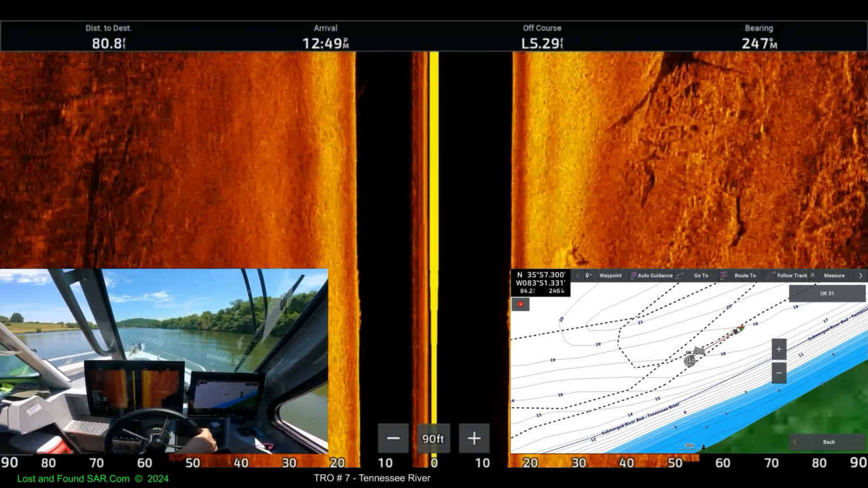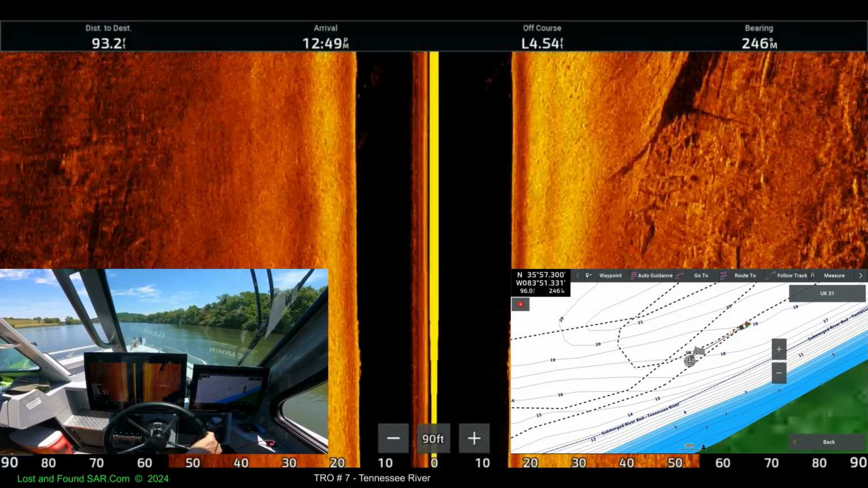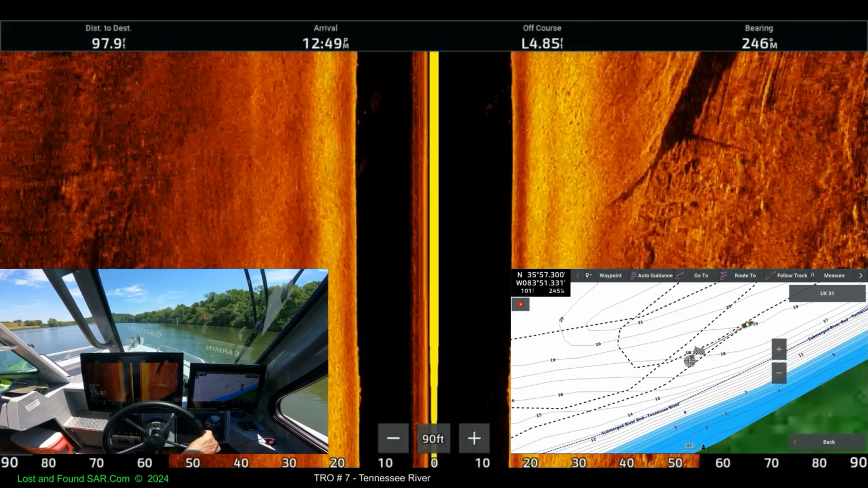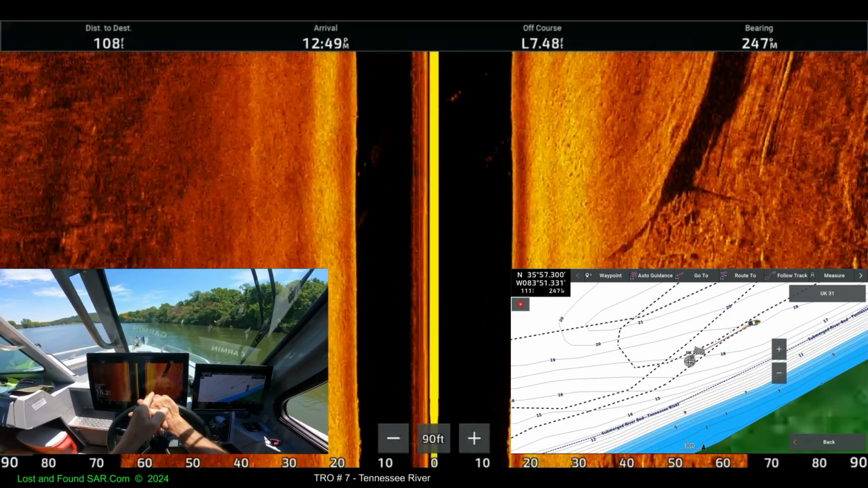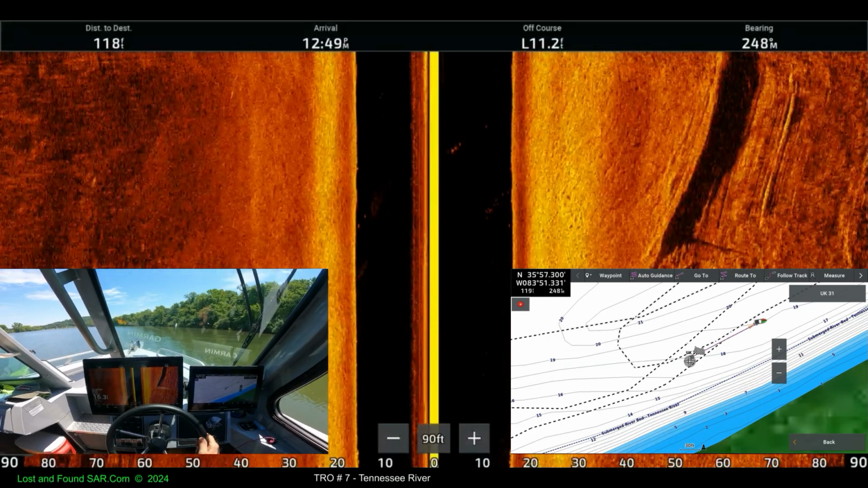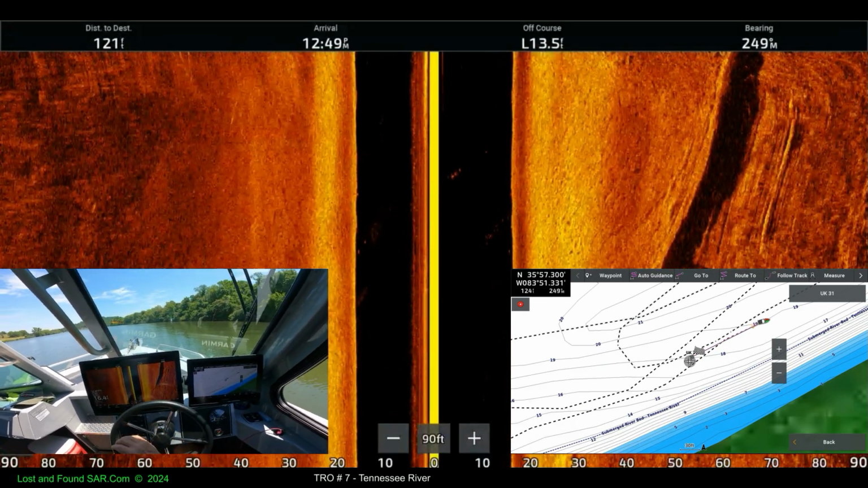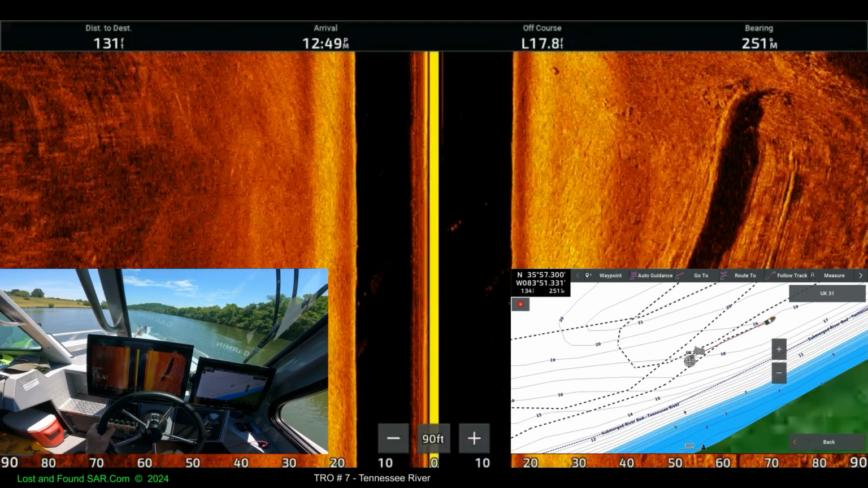I think it's a car. Just be a big old rock. Got a big old rock. There's not any other big old rocks out here though. There's another contour line or something right here though. Yeah, we saw that one earlier. I wonder how tall that booger is.